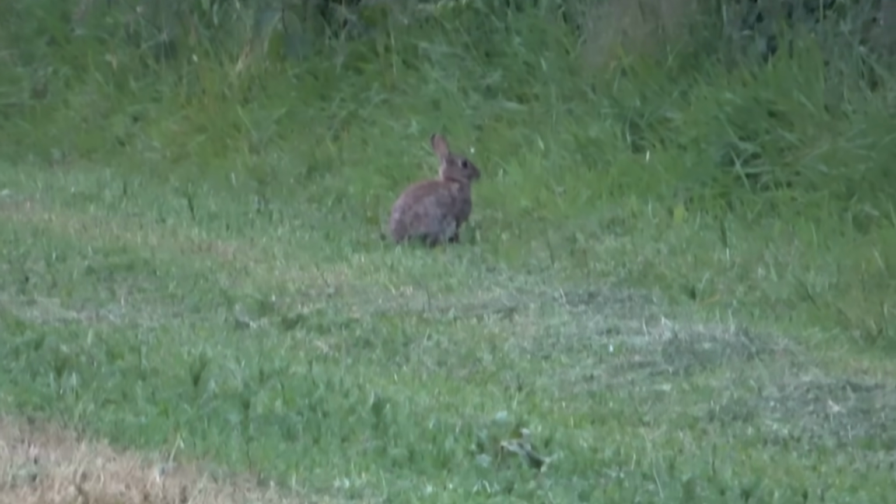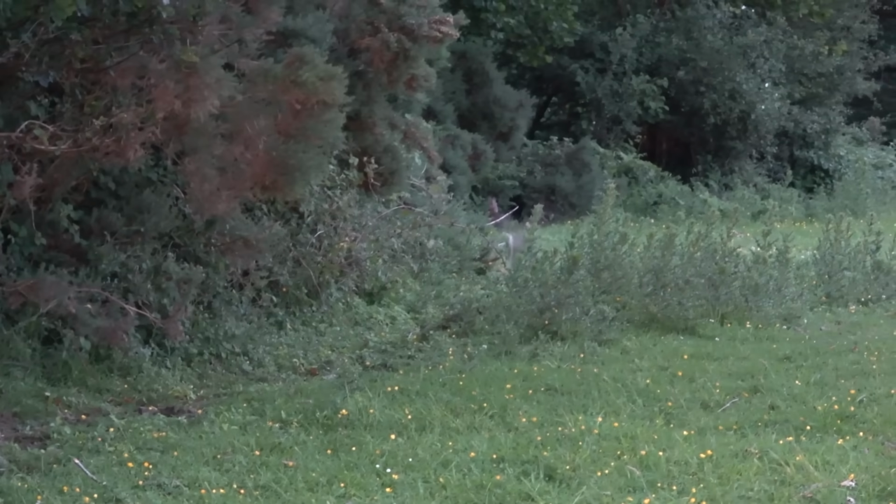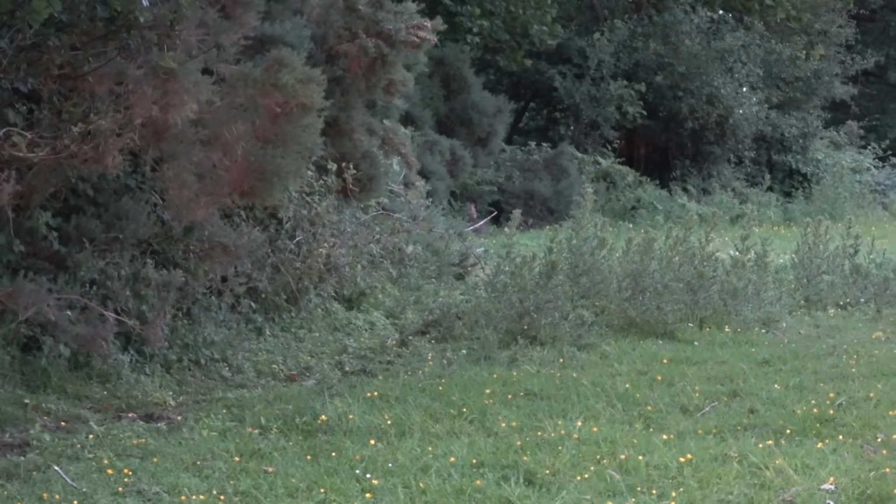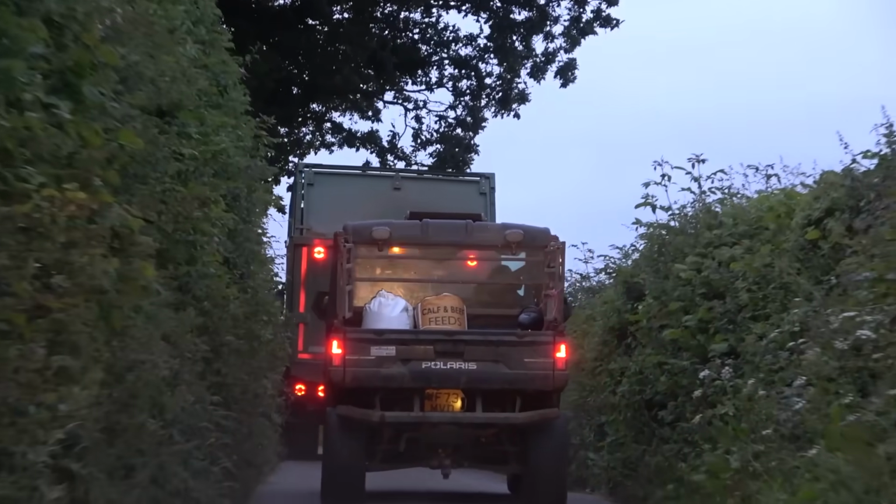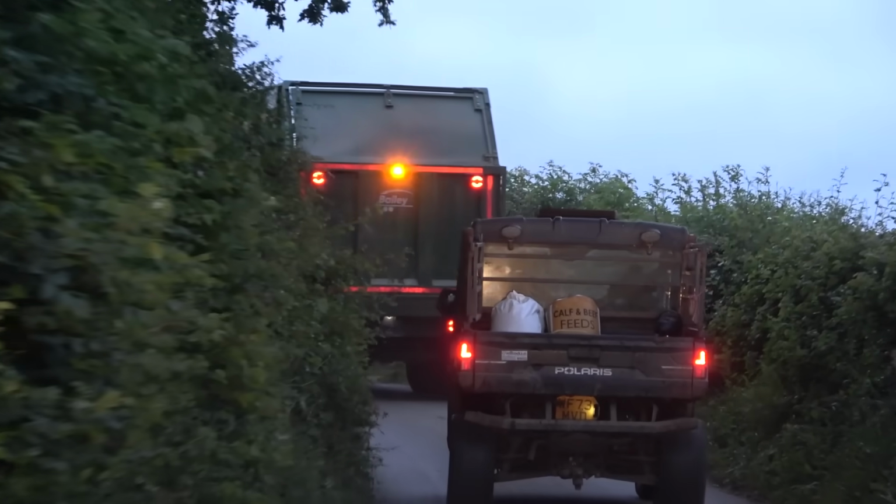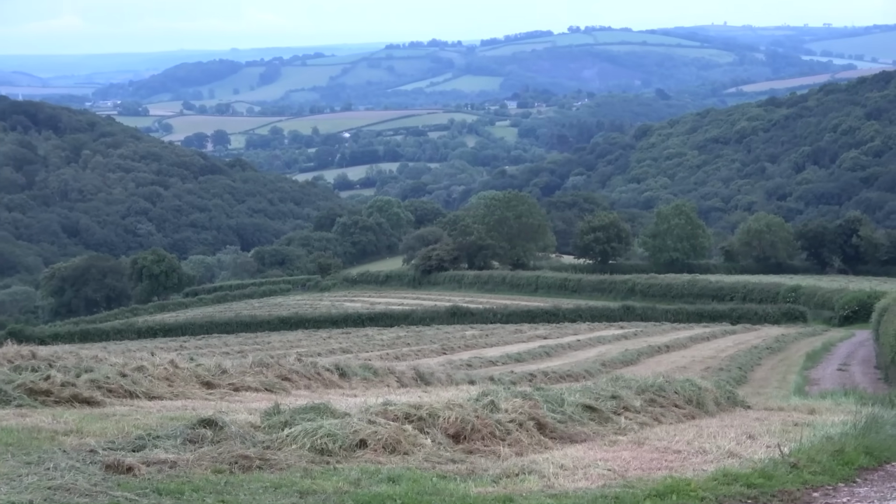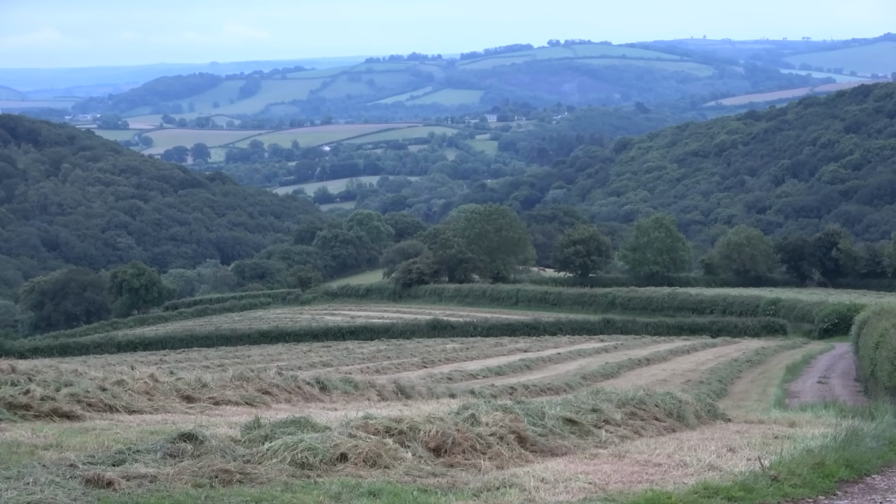He's right, plenty of rabbits here. To get between likely fields, Tom is driving down lanes full of farm traffic as contractors race to take the grass off. Cutting is a blood-soaked operation, and Tom knows that the remains of birds and animals chopped up by the blades are going to attract foxes from miles around.